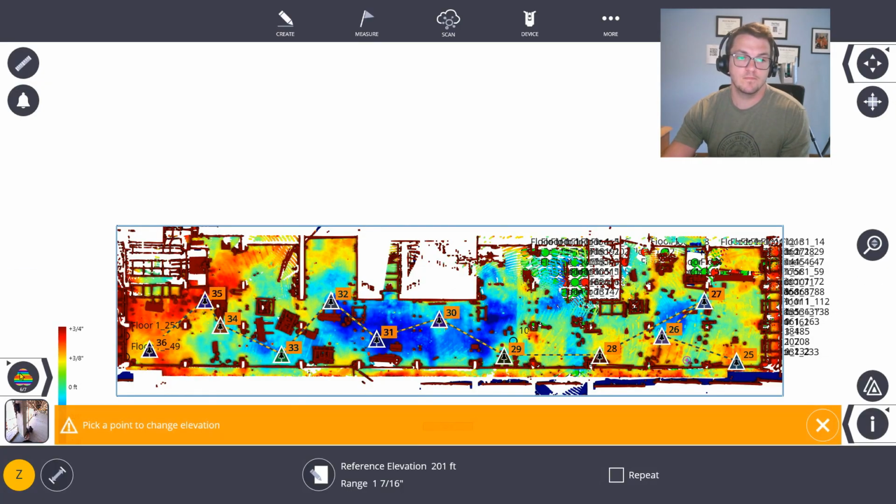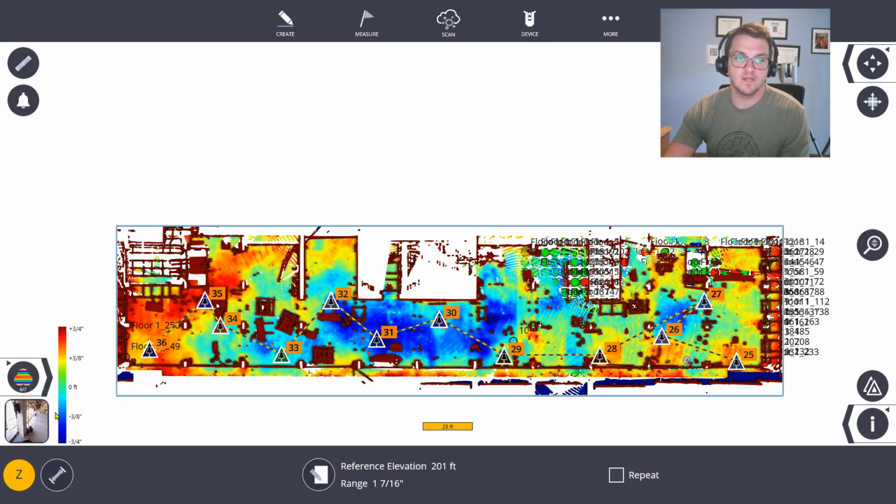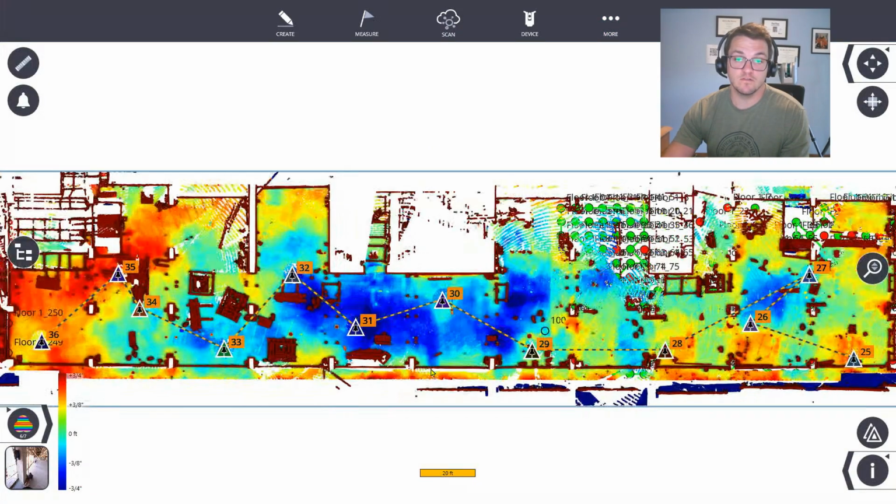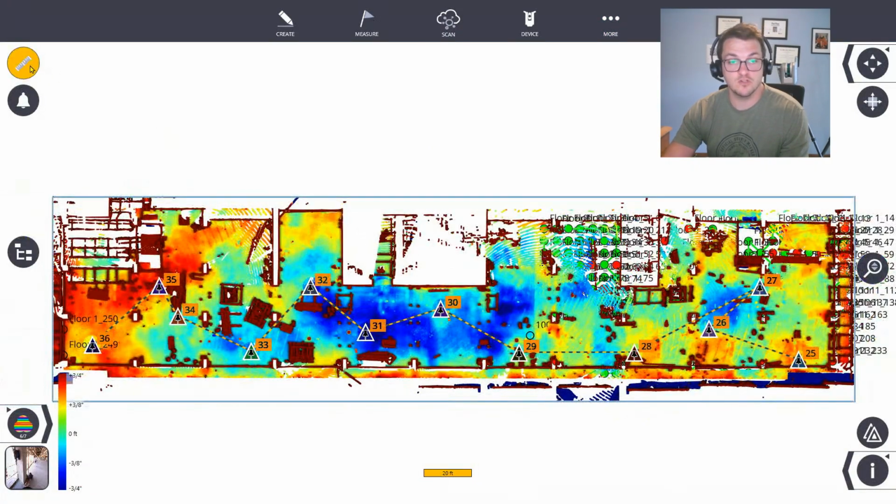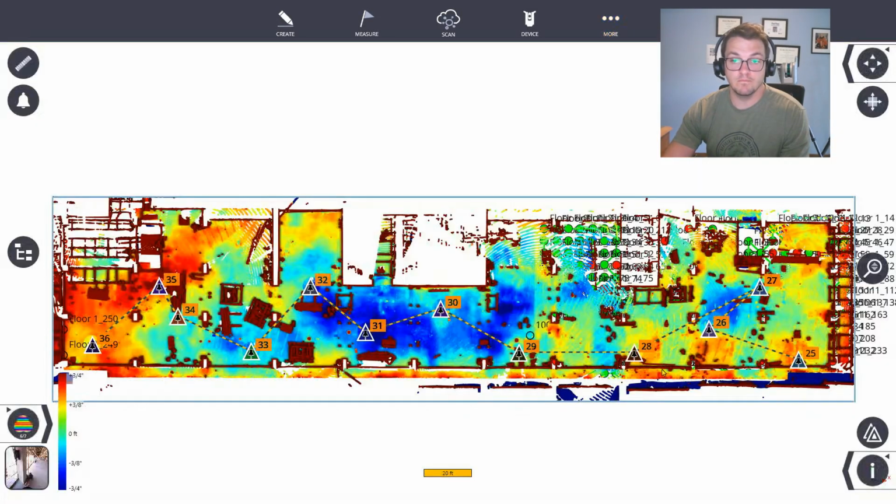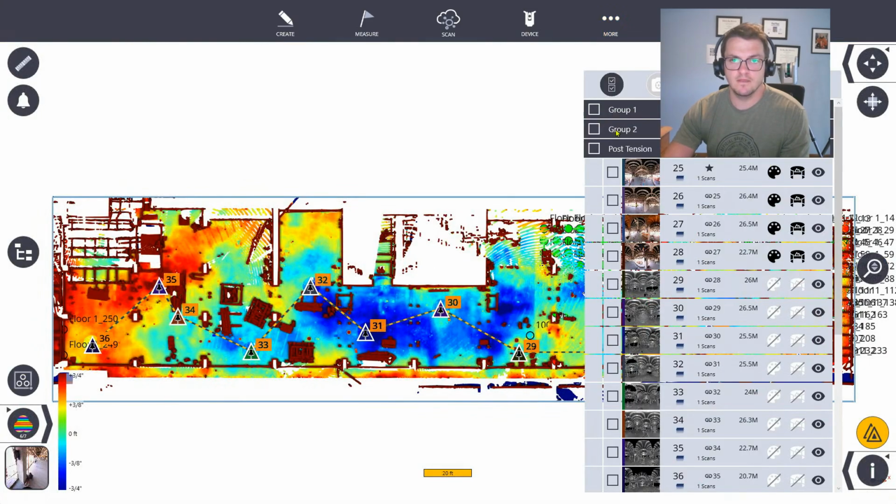But from here, after I set that reference elevation, I can come to the elevation tab in the scan view and just set this range and my reference elevation. And that's how I'm getting this scale bar here. So if I wanted to share this with like the GC or someone else, I could just take an image of that. That'll save that.